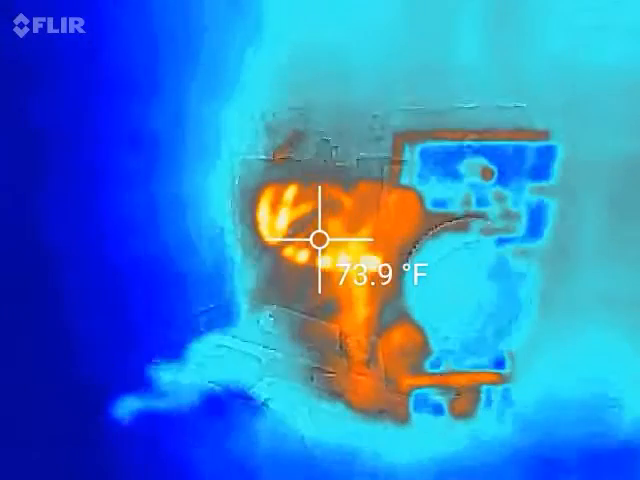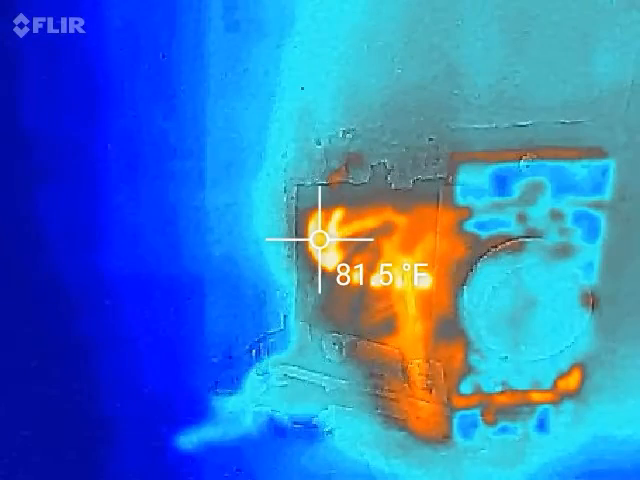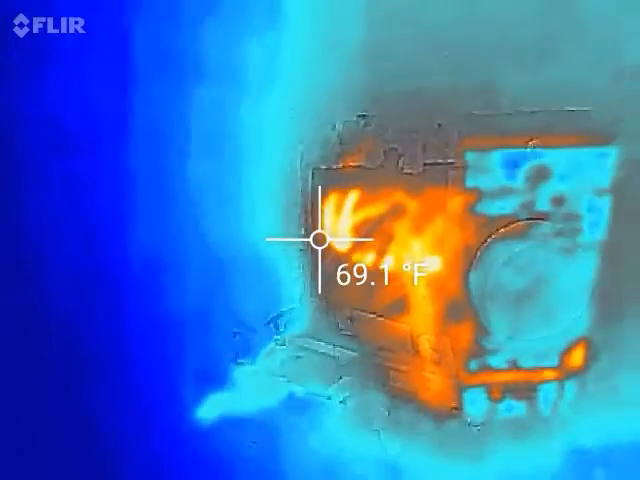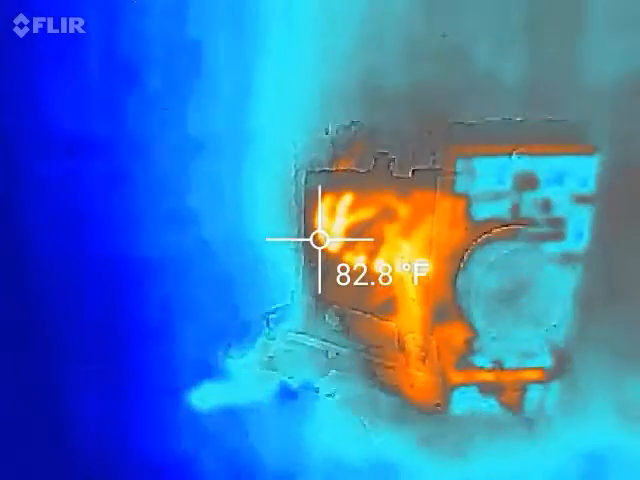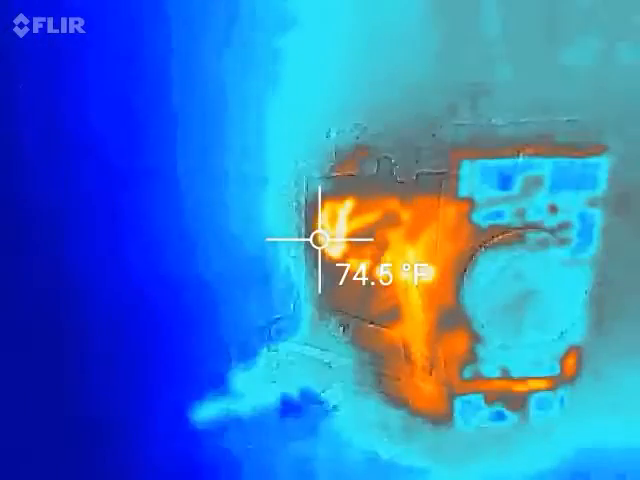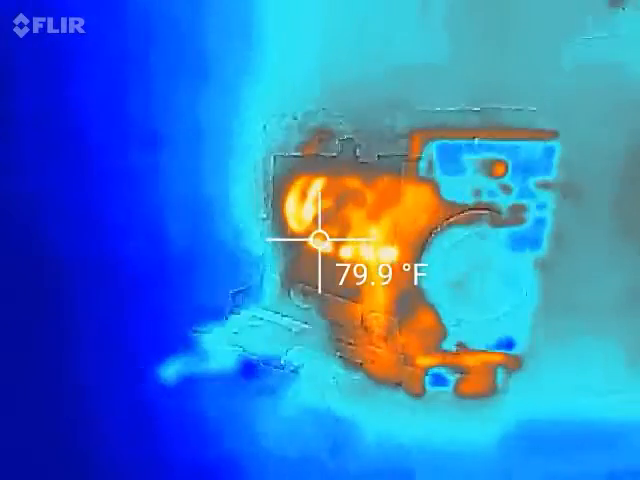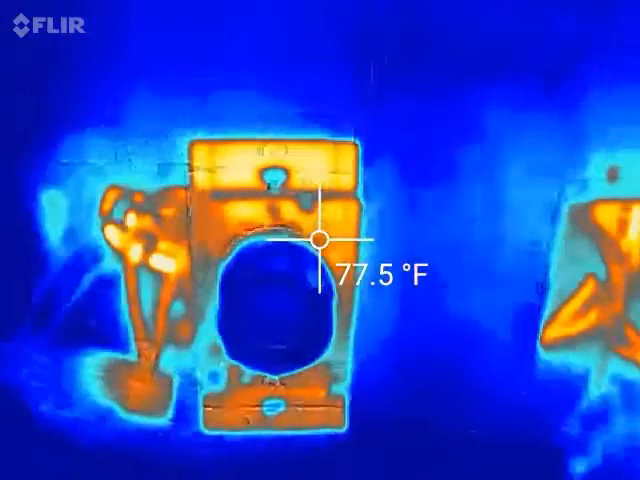I might look at that later, but it's not, see, here we go. Yep, see, the calibration stayed the same because I let this thing kind of warm up. But anyway, I don't know what that 20 degrees is, but it's just not that hot. 80 degrees for wiring is just not very warm. So anyway, I'll look into that some more, but I think it's still in good shape.